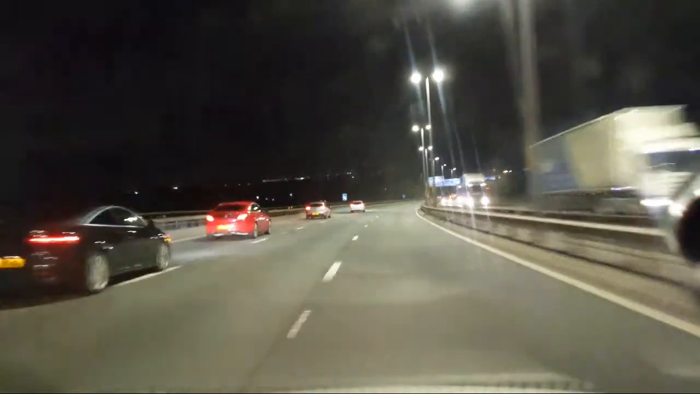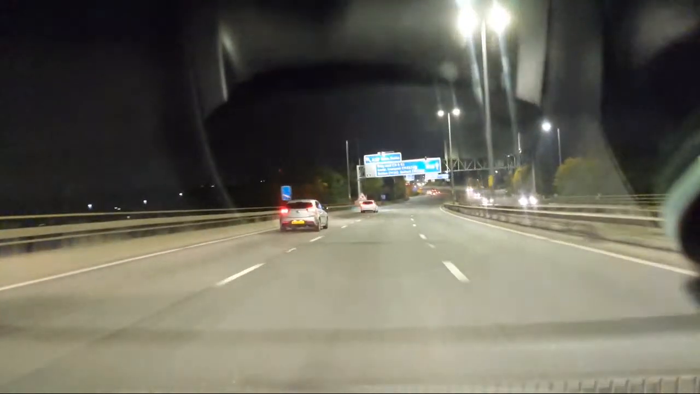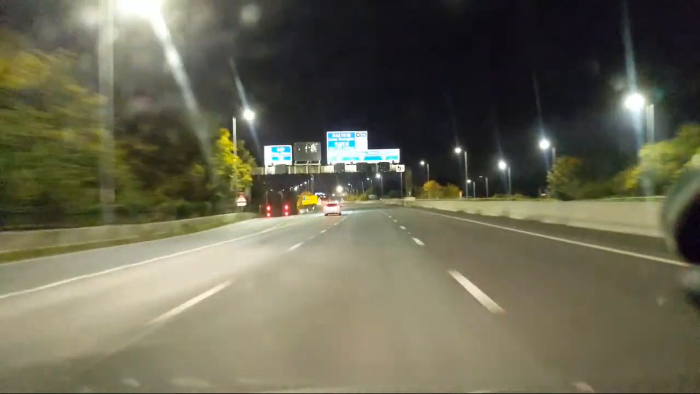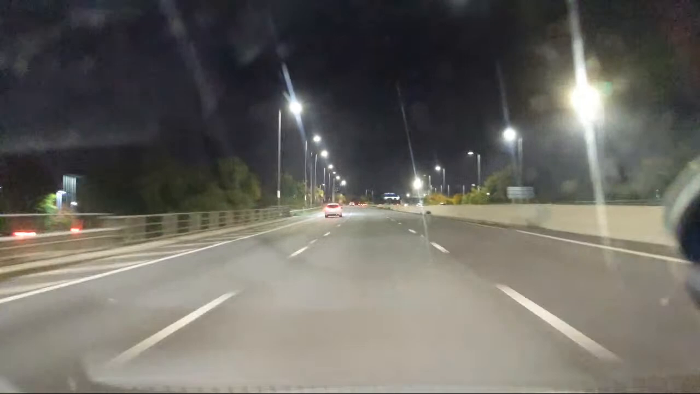Jesus. They're here as well. She's nothing. Right, so we're going up to the M62 junction.